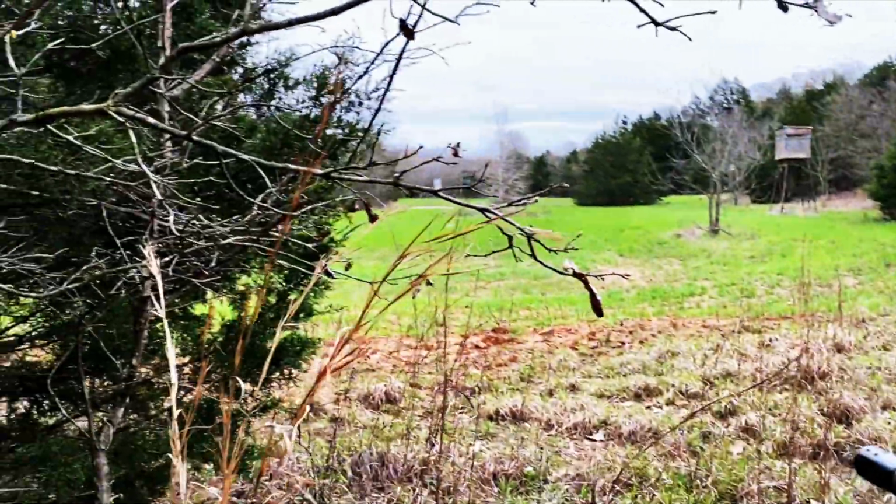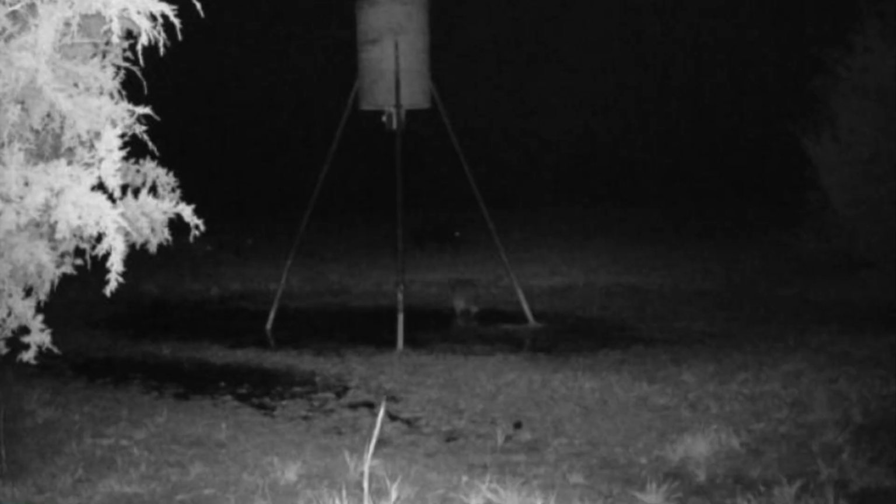Like clockwork, the feeder went off around 7:30. 7:45 rolled around, no hogs. 7:55, again, no hogs. I was getting anxious. Around 8:15, I noticed a raccoon approaching the area.